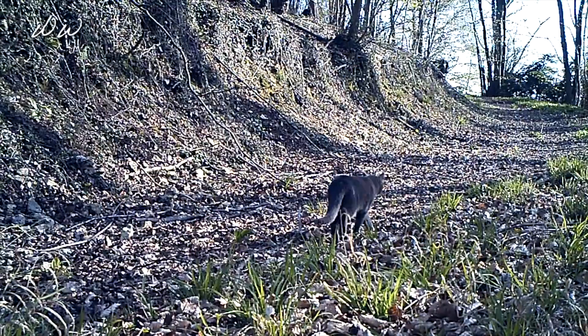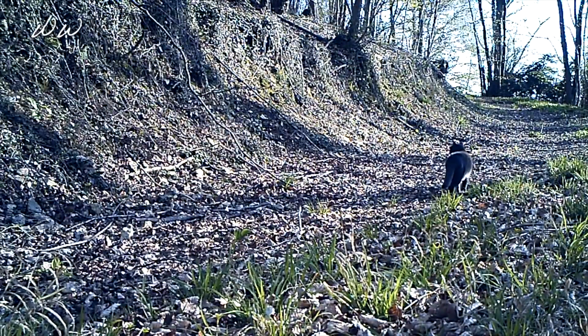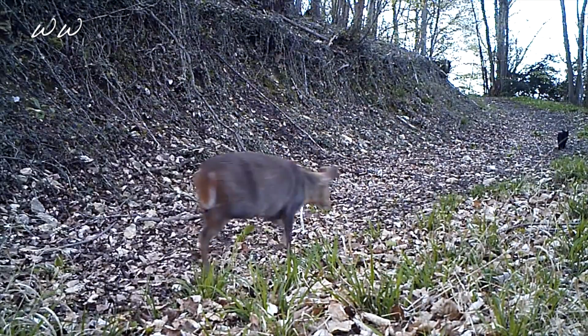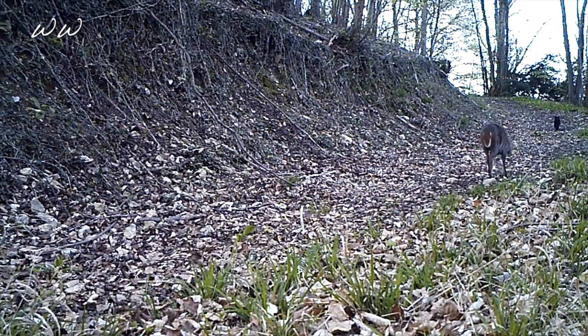Something slightly different this week is the sighting of my cat, who usually follows me when I go up and down the paths to plant these trail cameras, but also a nice funny clip of a muntjac following one of the neighbour's cats as he too is trying to search along the pathway. I haven't ever seen a muntjac get this close to a cat, so it was quite funny to catch on camera.